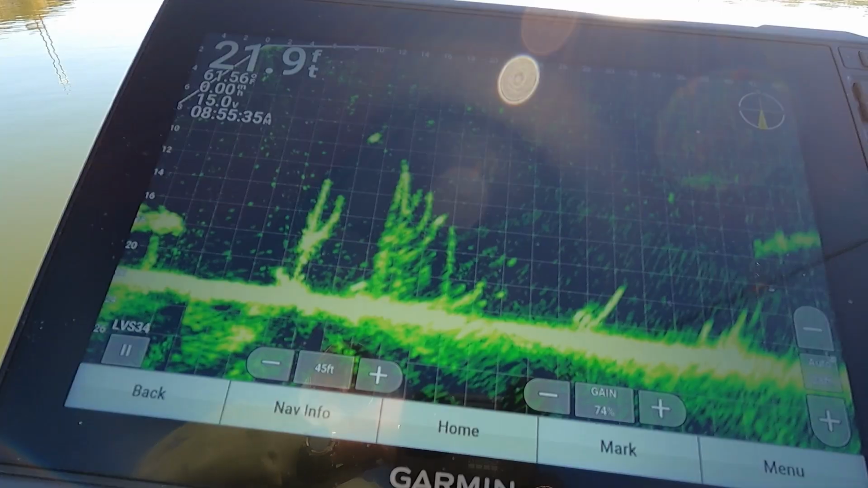This is what I meant when I was saying these fish sometimes act like they're asleep. They'll sit there. You can cast to them 5, 6, 7 times. So here we go. It's cast number 3. And the fish is at 12 foot still, or he's at 11 foot.